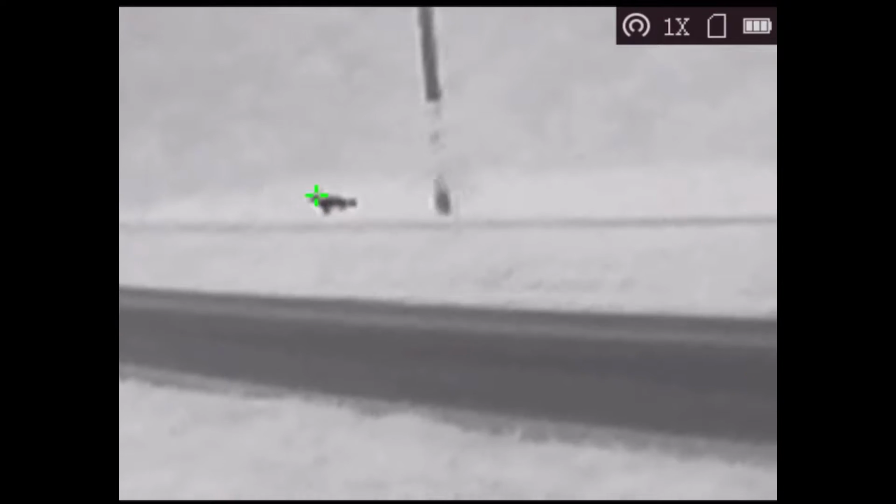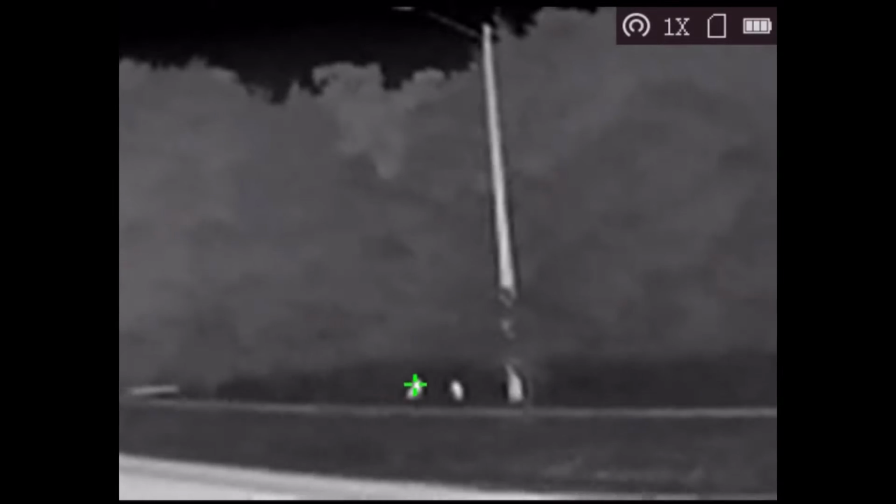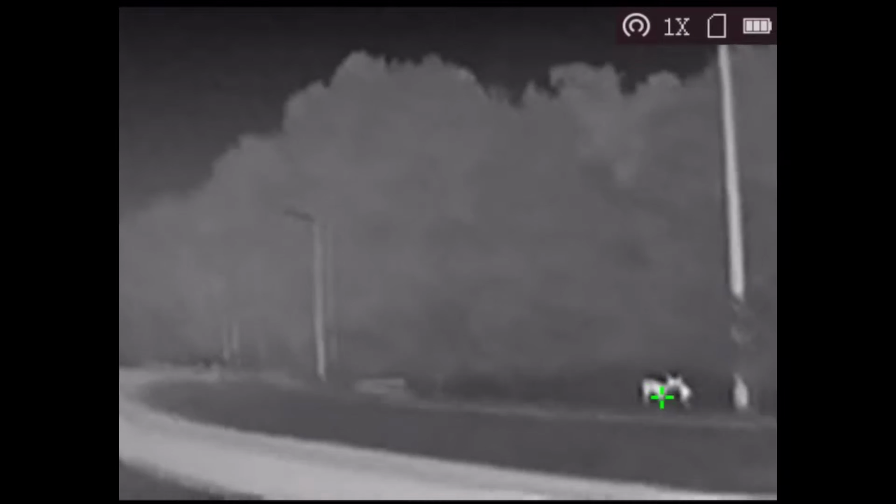So can you ID a deer at 100 yards with this unit? It's very iffy. I mean, at this point right there, the two deer are there. They're not, that's closer than 100 for sure. They're in short grass, but if they're not broadside, they're going to be hard to ID. Now, you can definitely tell they're deer there. I can. But you definitely want to have a positive ID, I mean 100%, before you ever take a shot on anything.